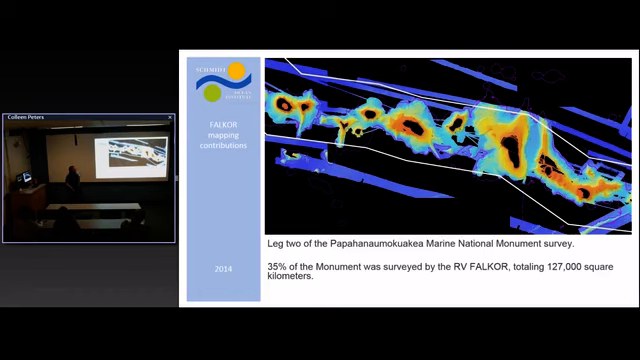And then, of course, the Okeanos Explorer has been back or is going back, and the Kilo Moana and the Hi'ialakai and the SETI and all the other Hawaii-based ships also continue to contribute towards that. But this was a really pretty good dent in that, and we discovered a couple of really interesting new features in those cruises as well.